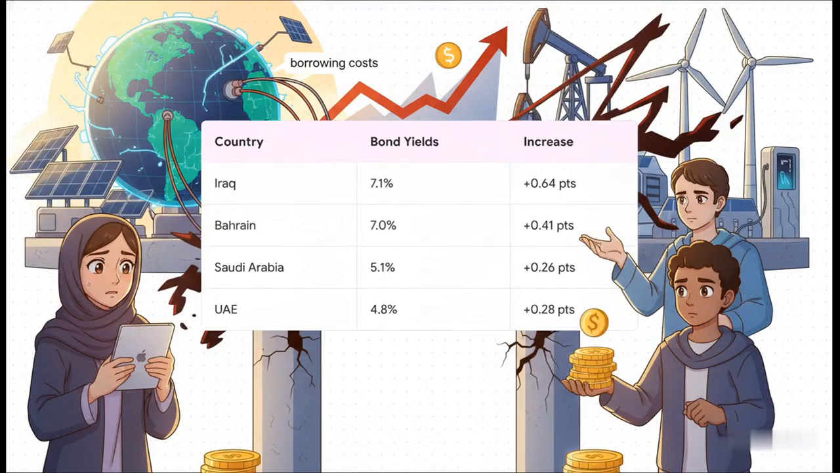The crisis created this intense financial pressure, especially for developing economies. This chart here shows how borrowing costs, that's the interest governments have to pay on their debt, just spiked. I mean, look at Iraq and Bahrain. For them, the cost of money shot up by over 0.5%, putting a huge strain on their entire national budgets.